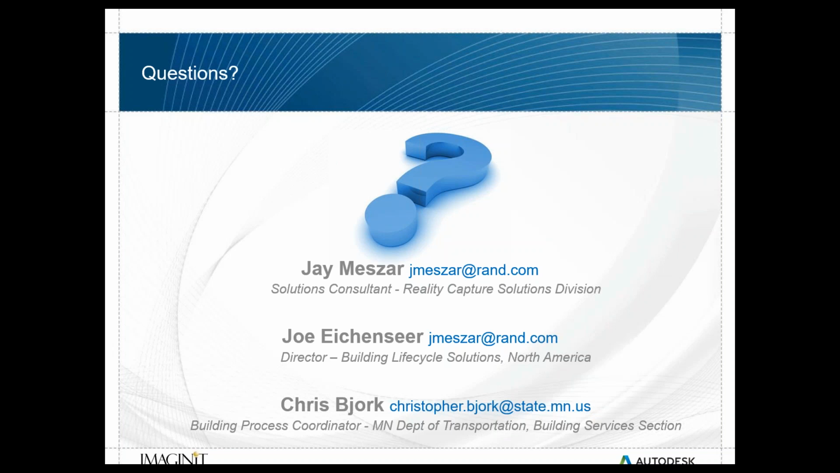I would say that the COBie data standard is really independent of BIM 360 or any of your other file storage, file transfer, collaboration sites. The BIM 360 world is one vendor's way of allowing multiple people to work on the same files at the same time.